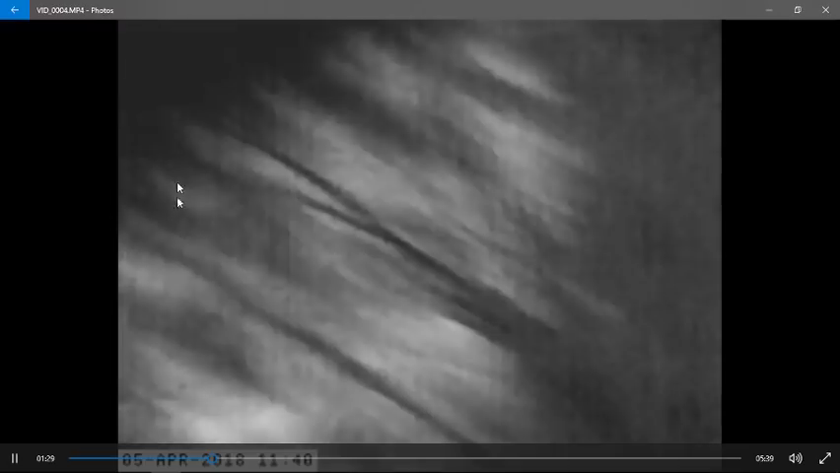Let me get this out of the way. I'm all over the place here. But that's at least 200 yards away. Right there. Right at 200, I would say. Maybe a little bit more.